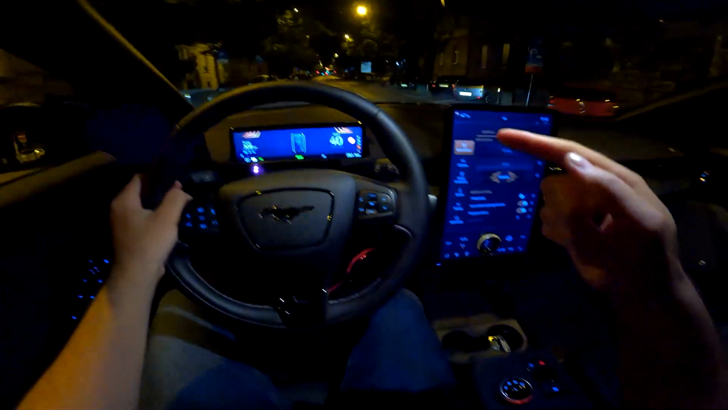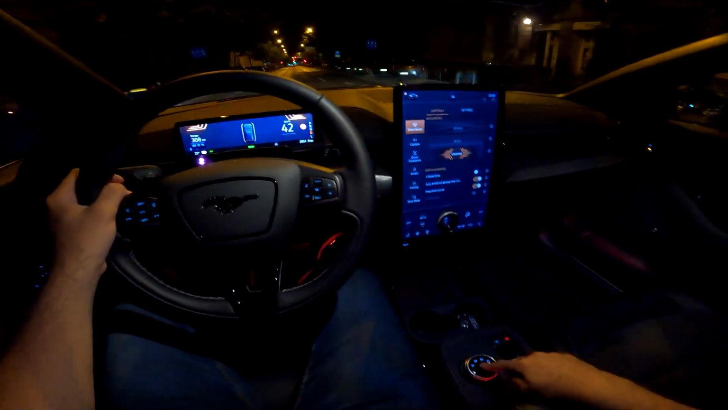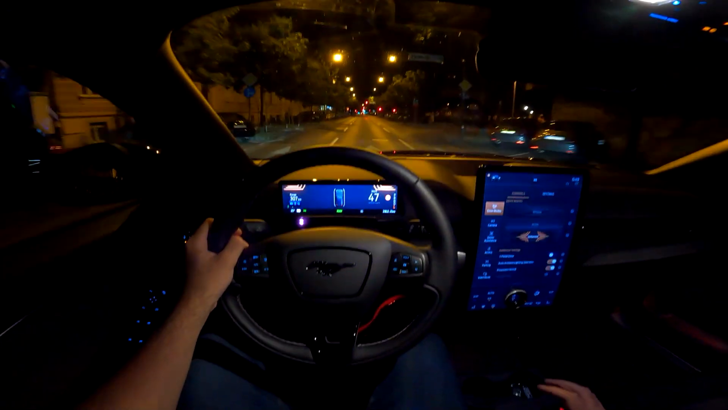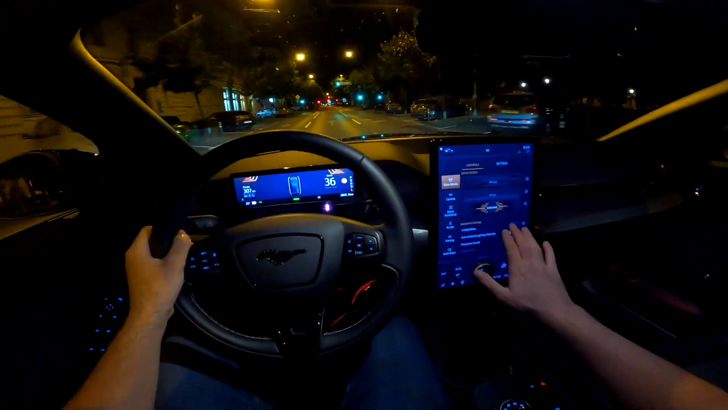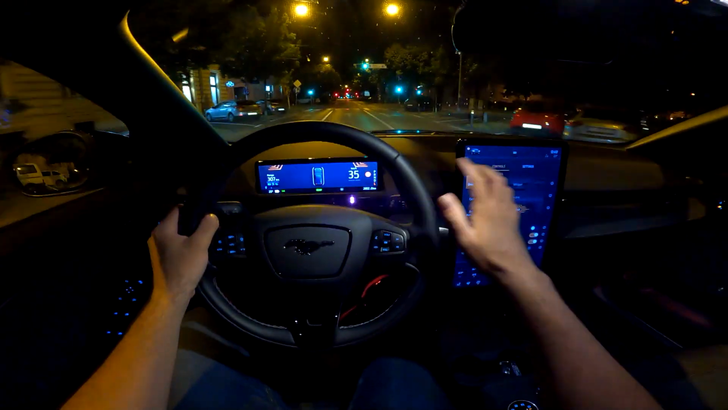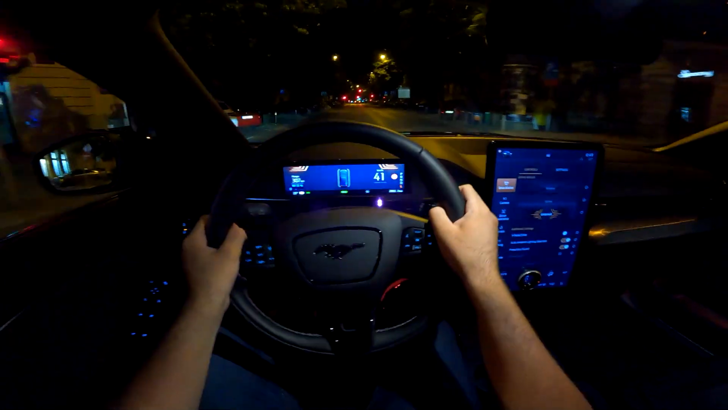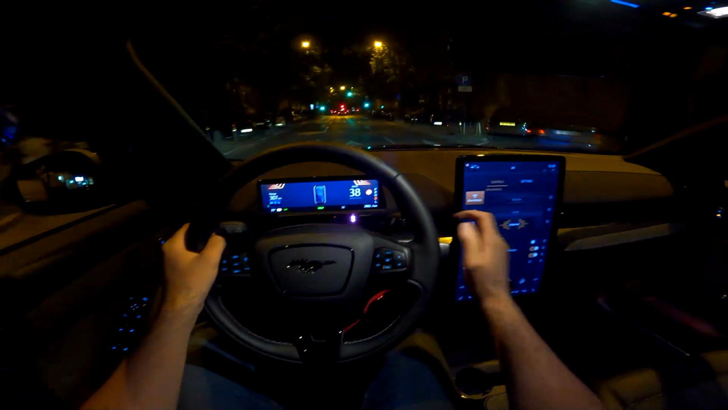There's also an option of the L, which is the button that you can press here. When you press the L, the car recuperates energy more, so it's similar to one pedal drive. Maybe not that intensive, but yeah, there's also that option.